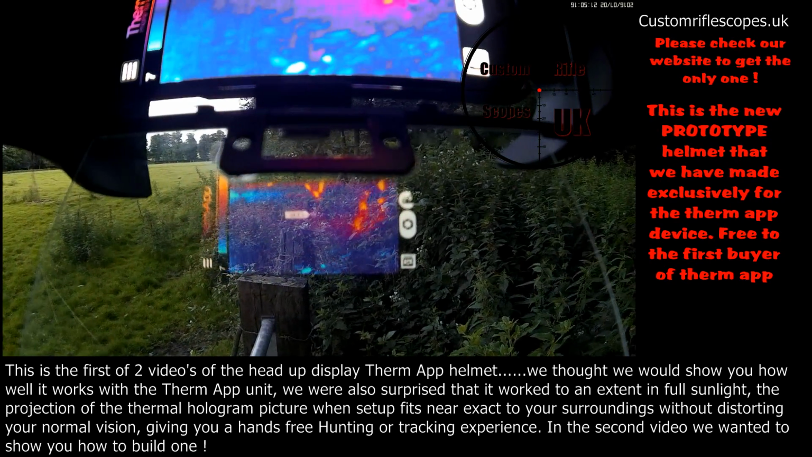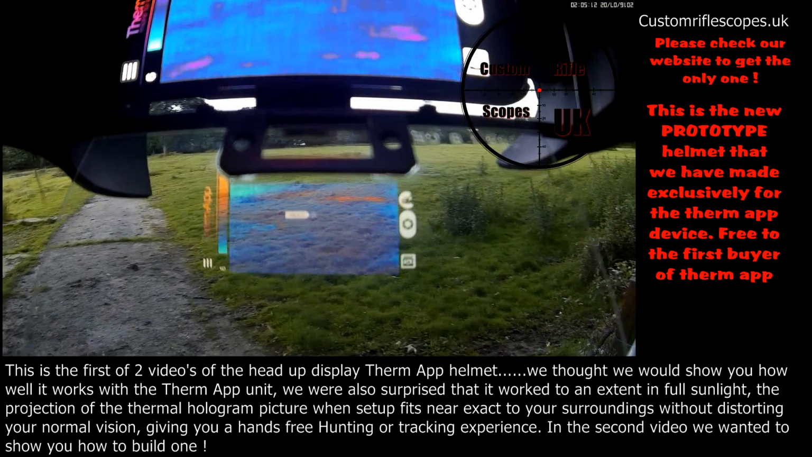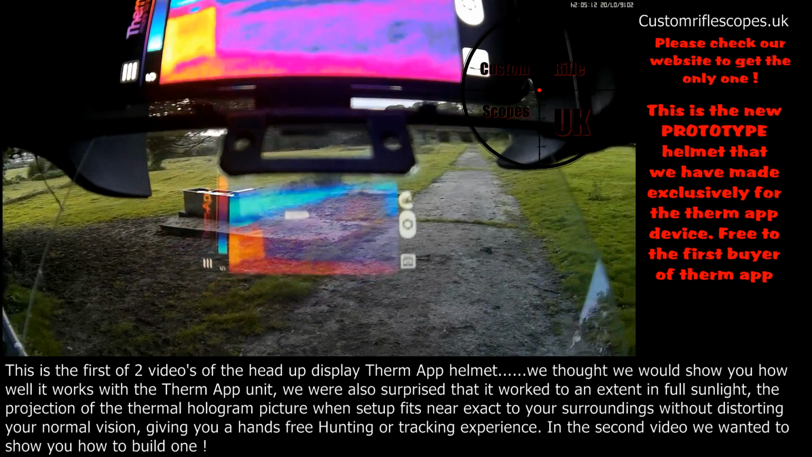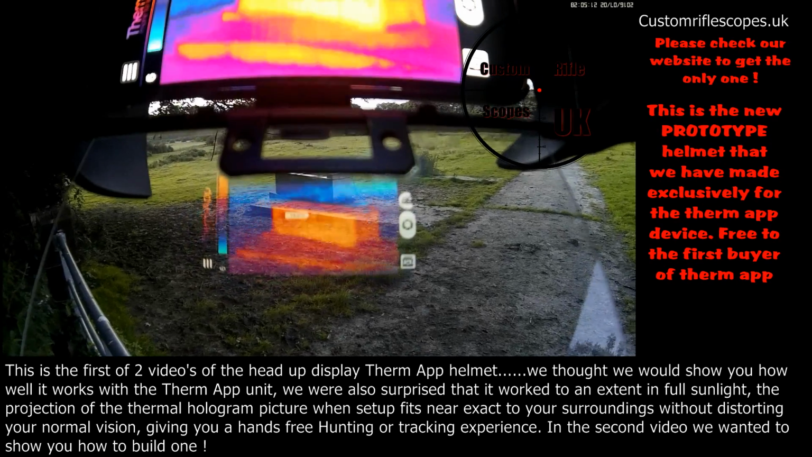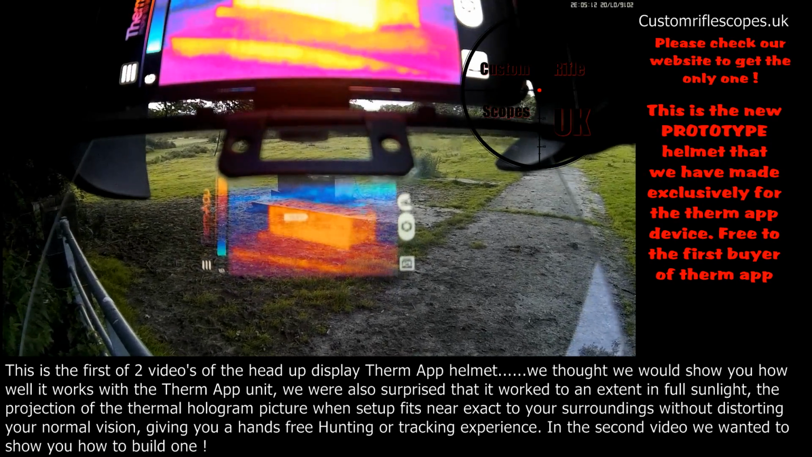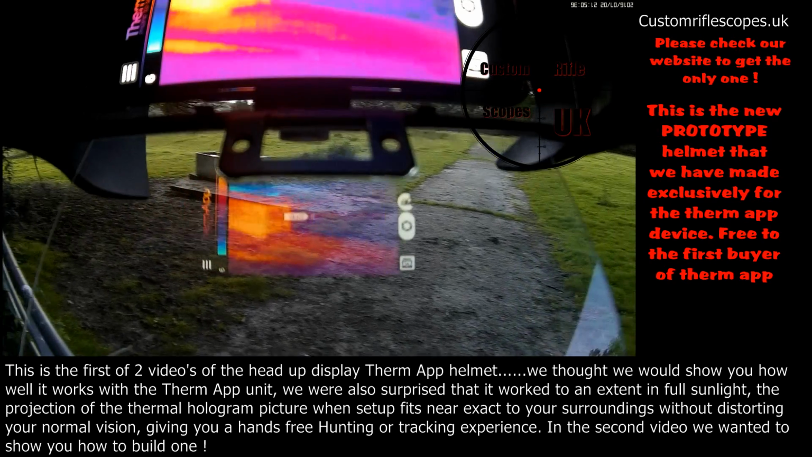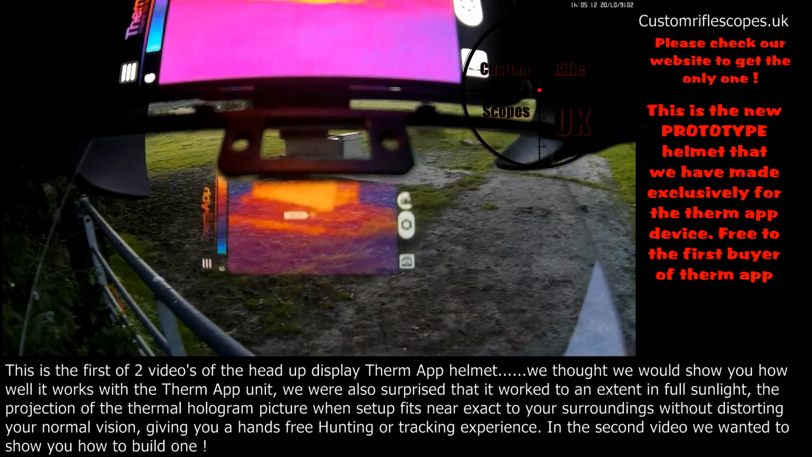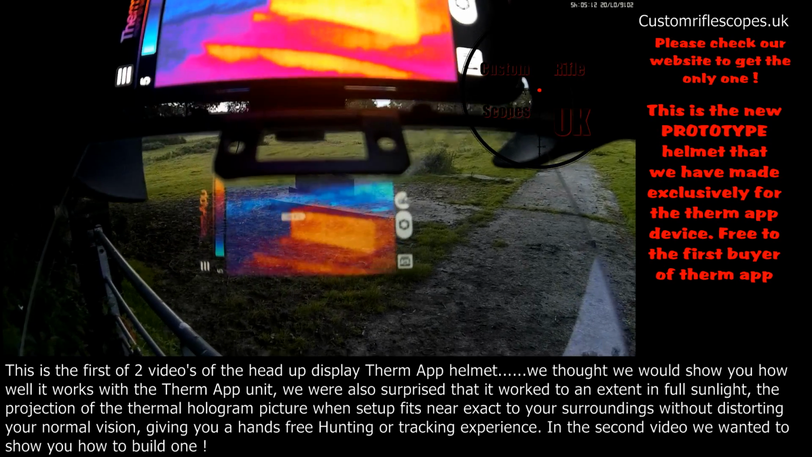No more rabbits because they run off. Well, we did get some of them. As you can see, the heat coming off different metals. It's not badly in line with the camera. You can set it up so you can move the camera around to get it in line.